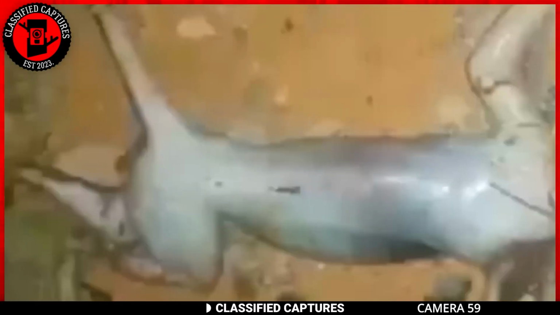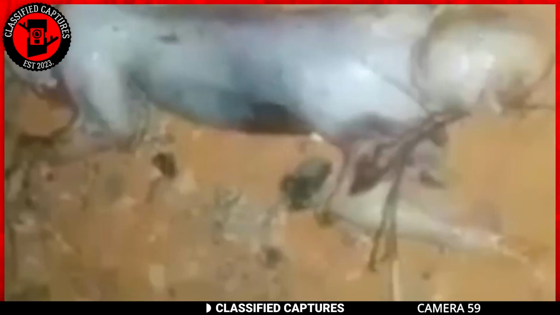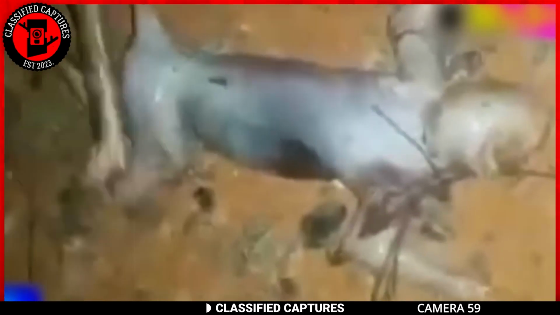Embarking on a mysterious journey to the heart of the Babala forest in Brazil, a group of hikers stumble upon a chilling discovery. A lifeless creature lying in their path. Its skin was very pale, and its body resembled that of a bipedal being.